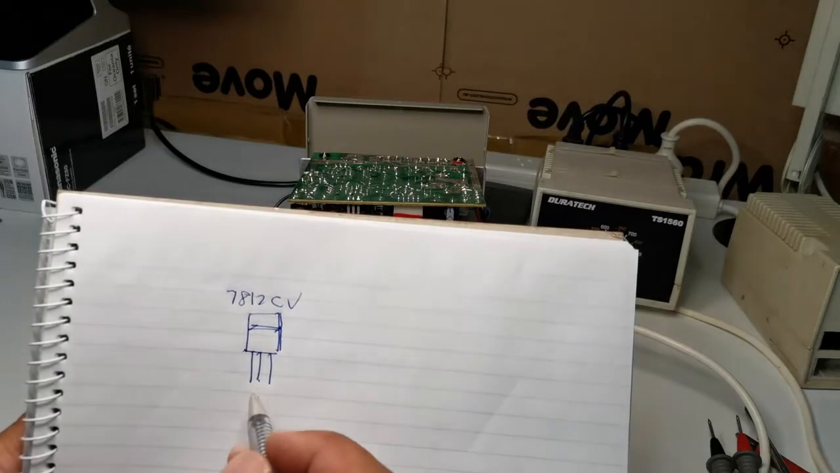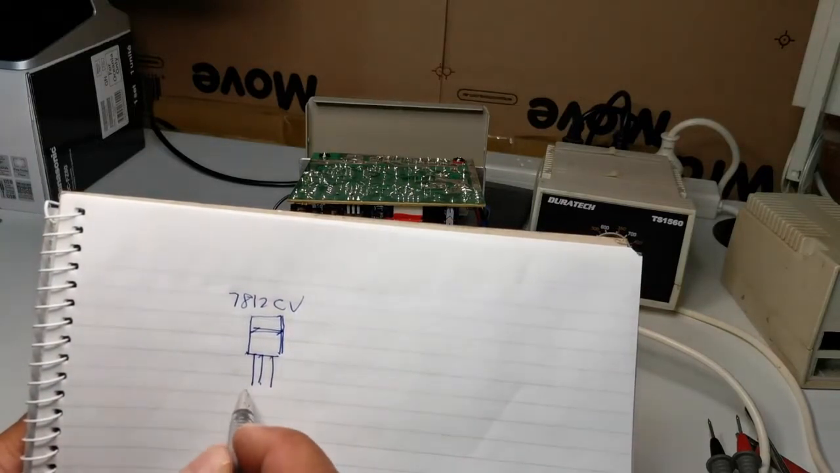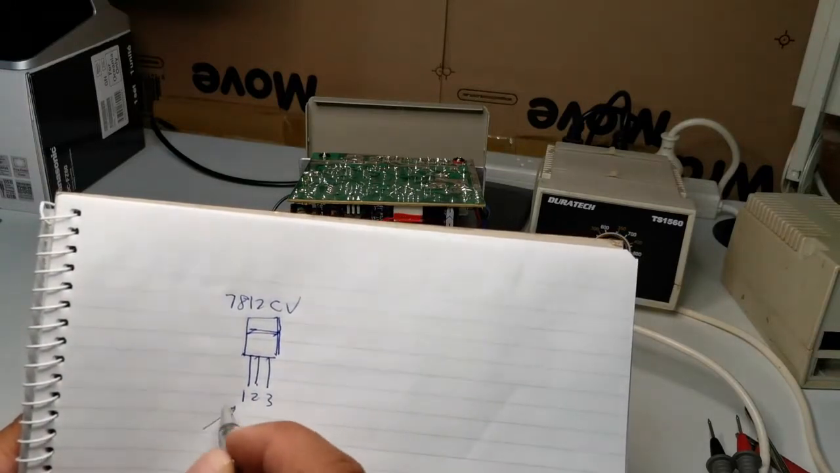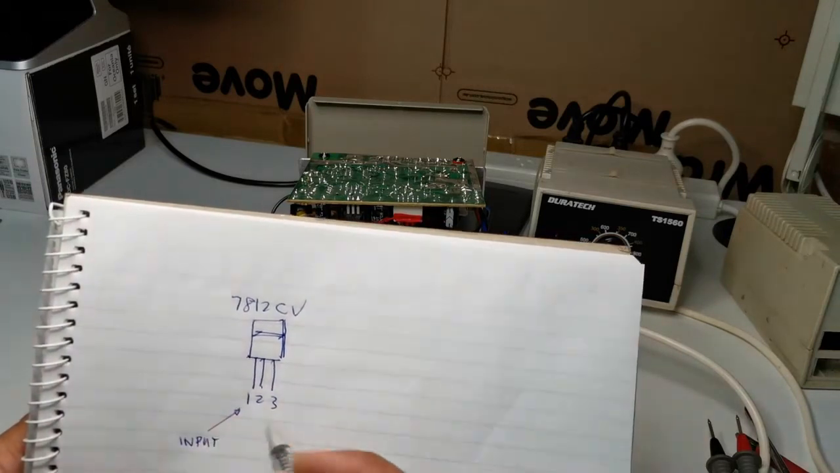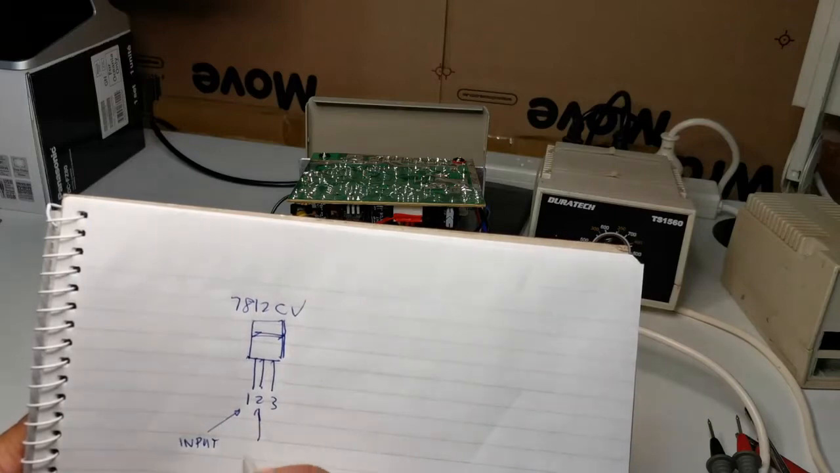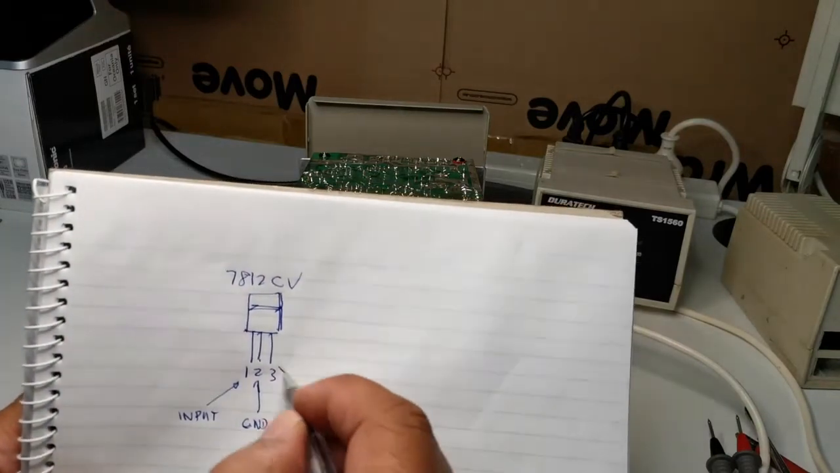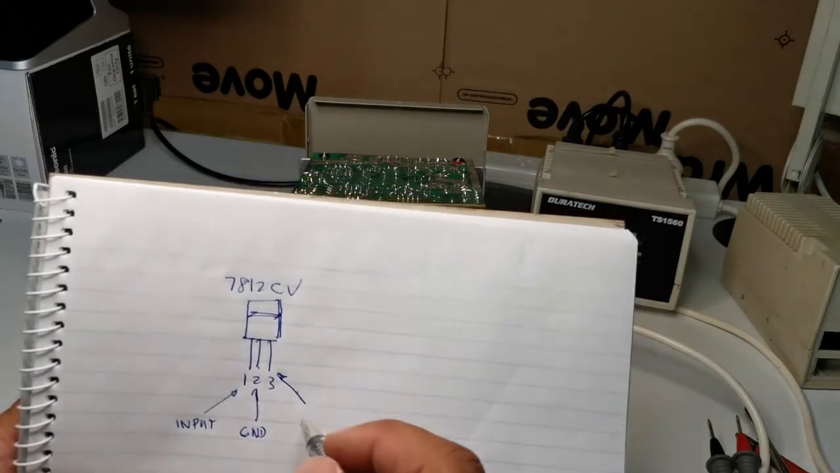So this one here, this is pin 1, 2, 3. This one here is the input. The middle is the ground, and the other one on the right hand side is the output.